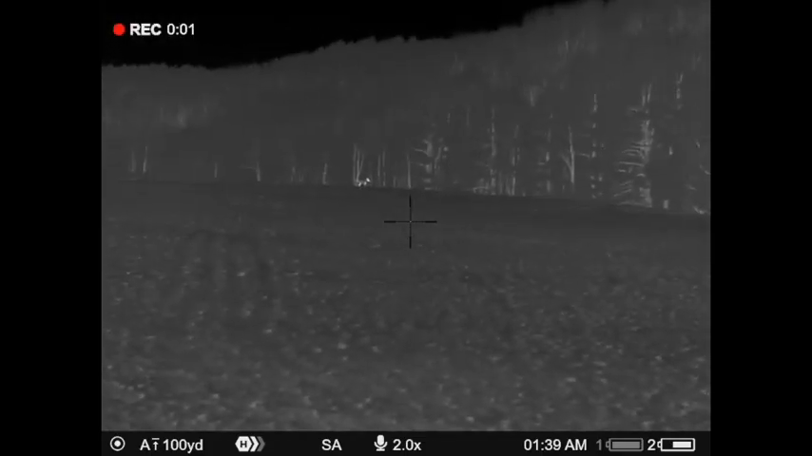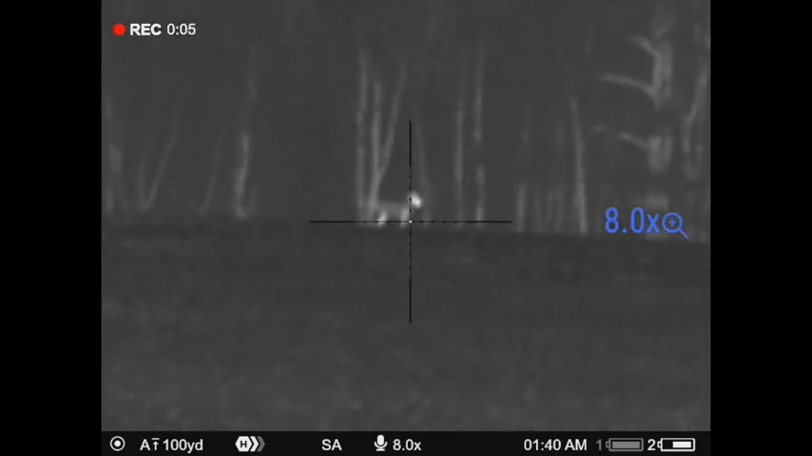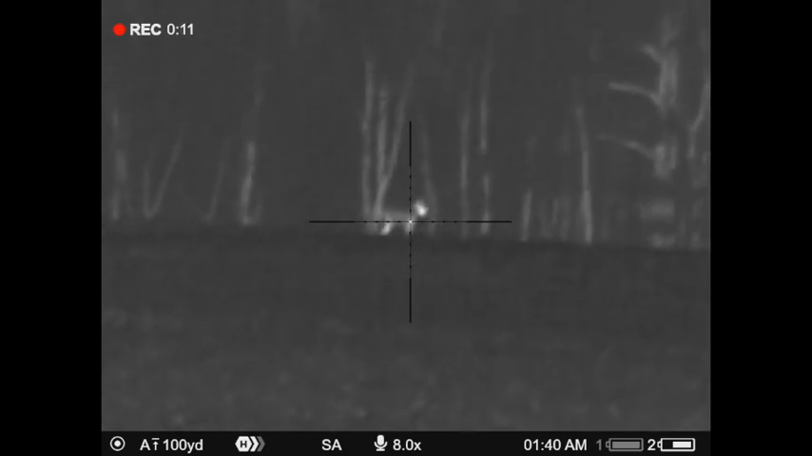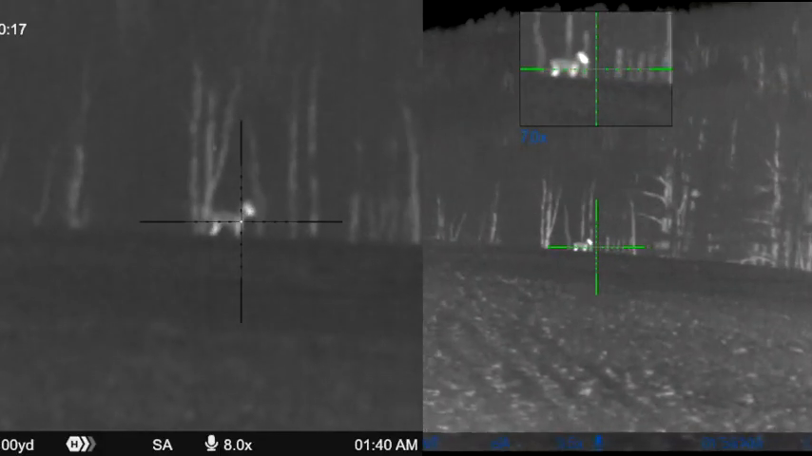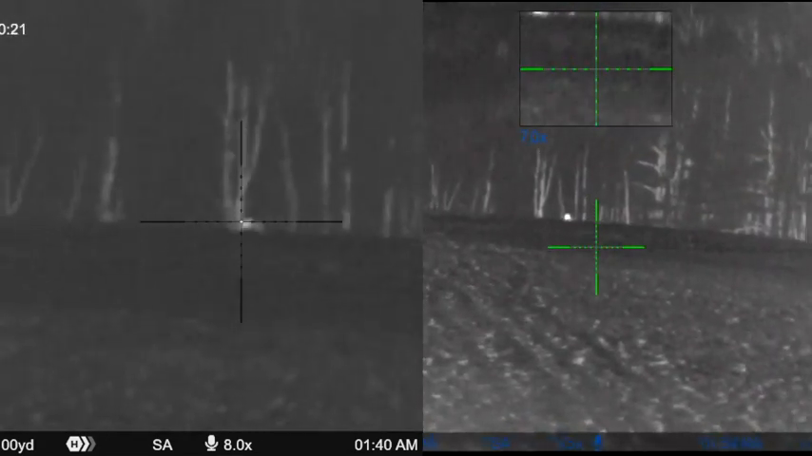I had a little trouble getting my gun on my tripod. I had to do it 2 times, but thankfully it stuck around long enough. And yeah, as soon as I had my gun on, he was just standing still, and he stood there the whole time. So, I mean, it only took probably 4 or 5 seconds for me to resituate my gun, but thankfully he was just sitting right there and gave us time to count down, shoot,